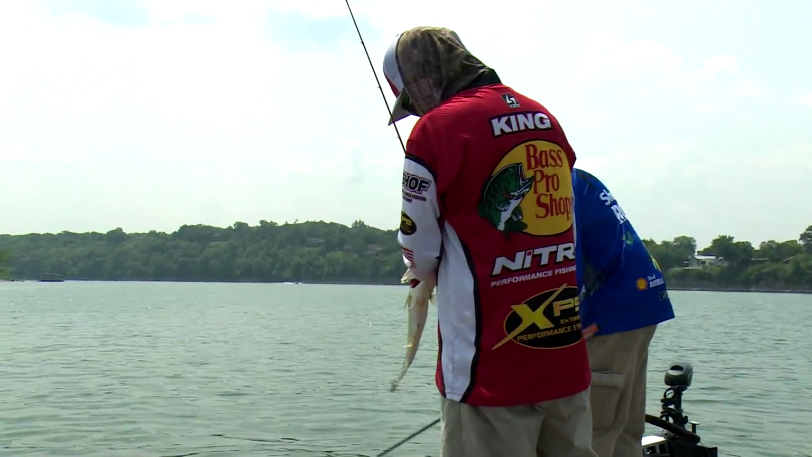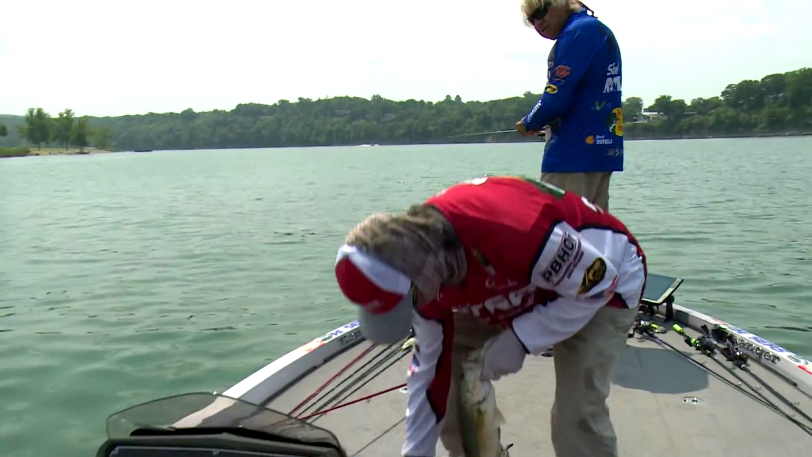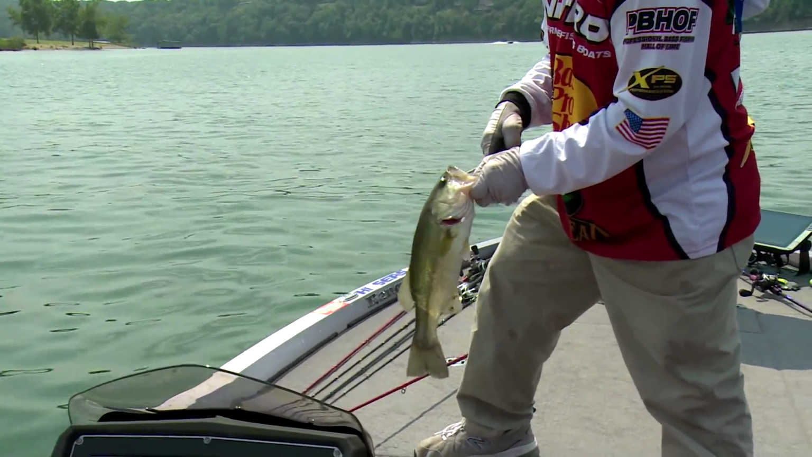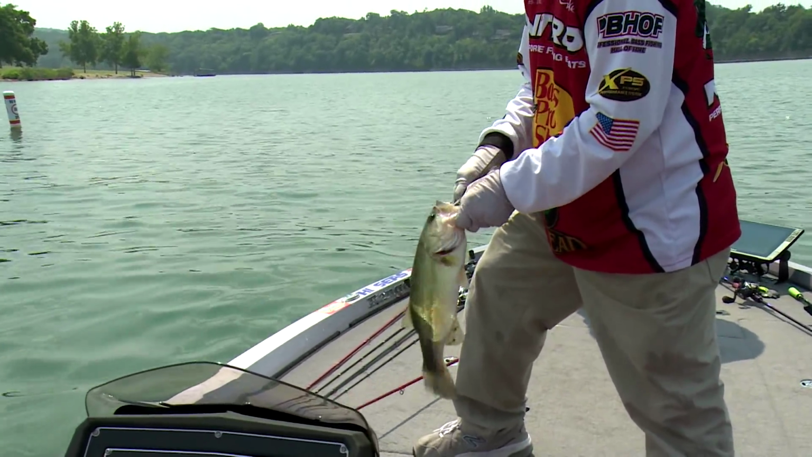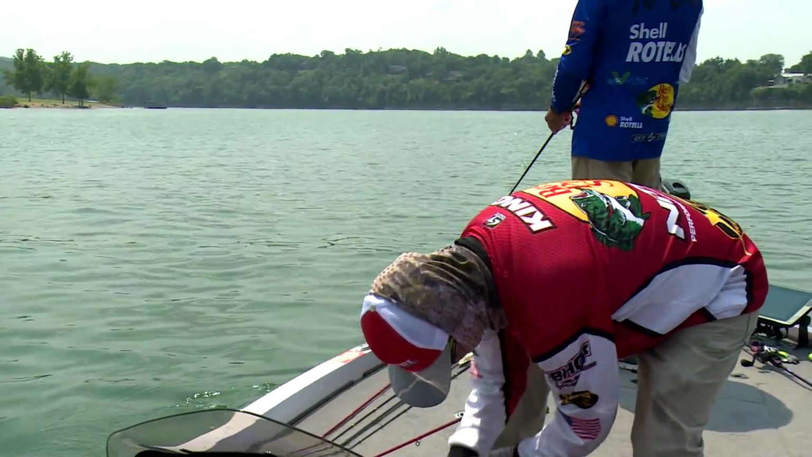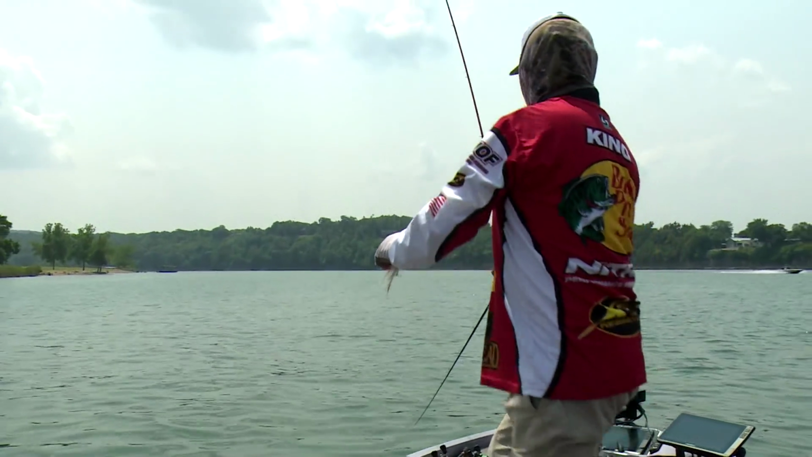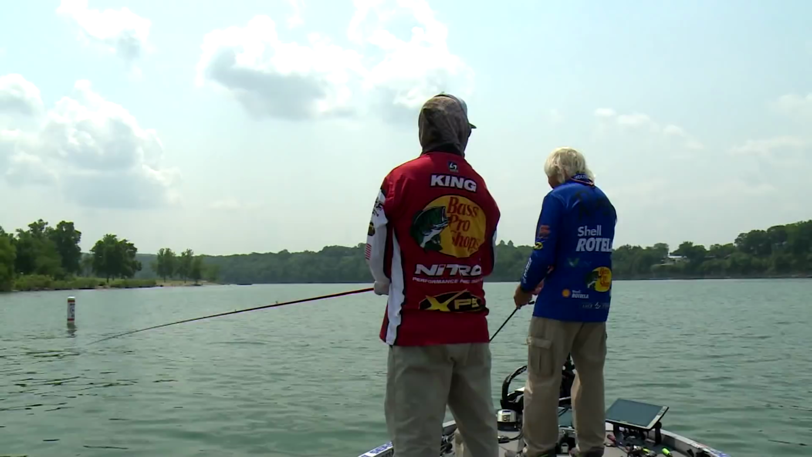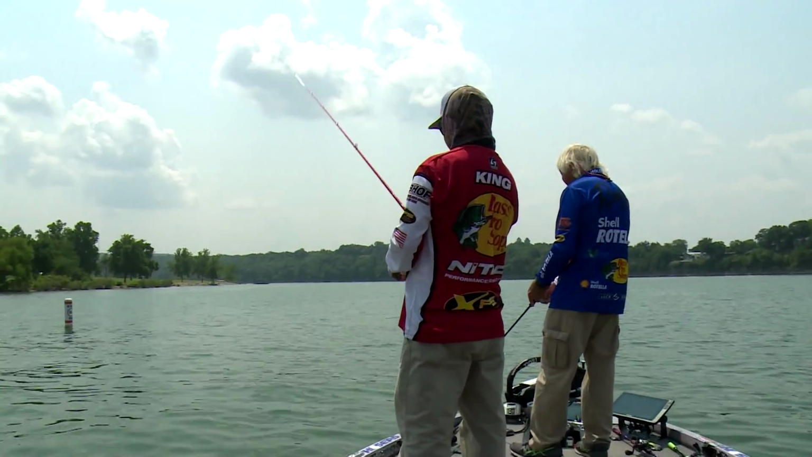Good little chunk, though. Another one on that jig? Yeah, another hair jig. I got my jig tied on. I'm cheating you a little bit. I've got a little treble hook on the back of this hair jig. Oh, that's why they're so hard to unhook. I was missing too many the other day, so I figured I'd figure out some way to make them stay on there. That's right. Put another hook or two on there. If that doesn't work, put another one on.